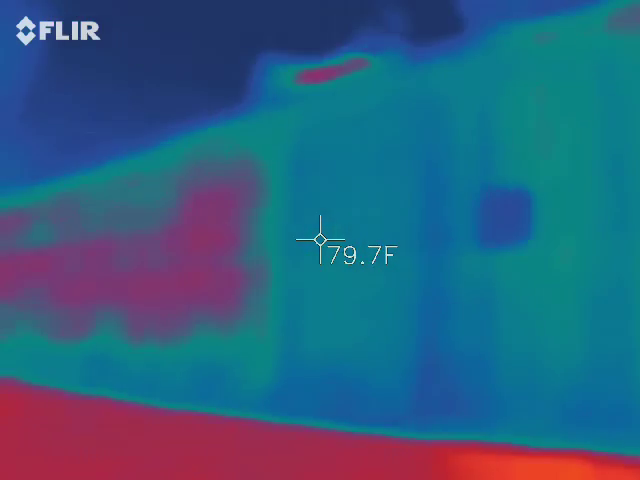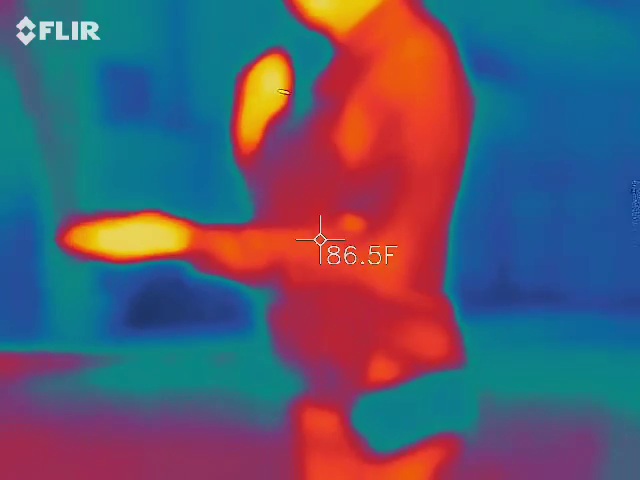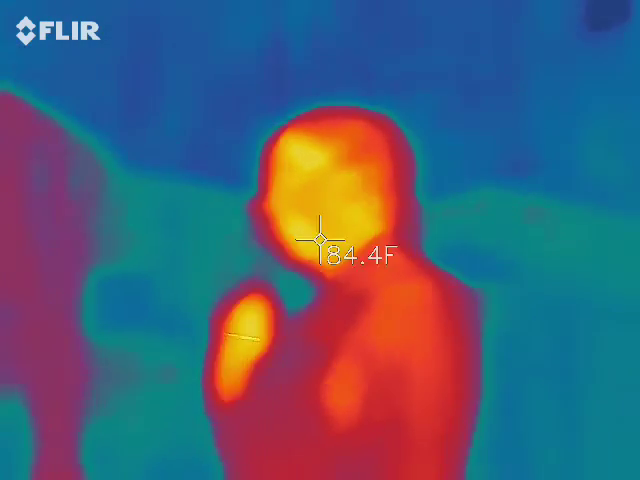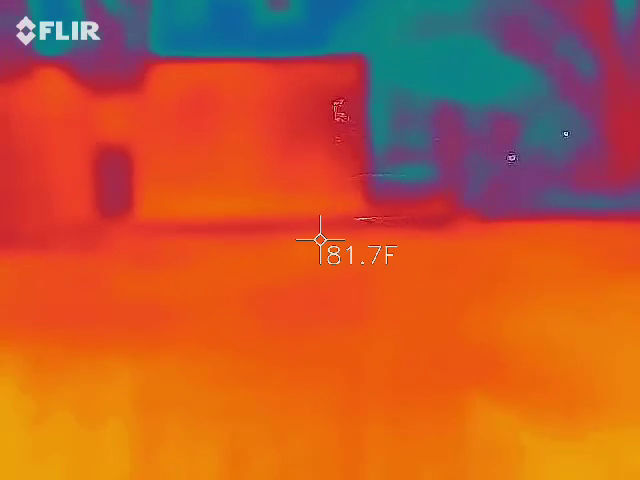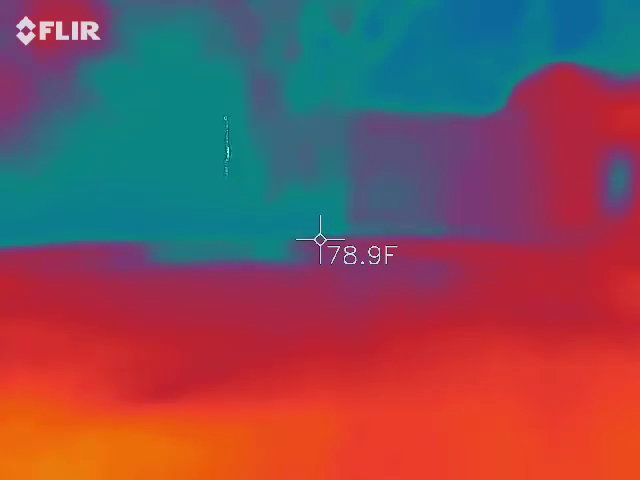You can talk to the box with the red lights, or you can talk to my box with the blue light. Can you tell me what color this building is next to me?